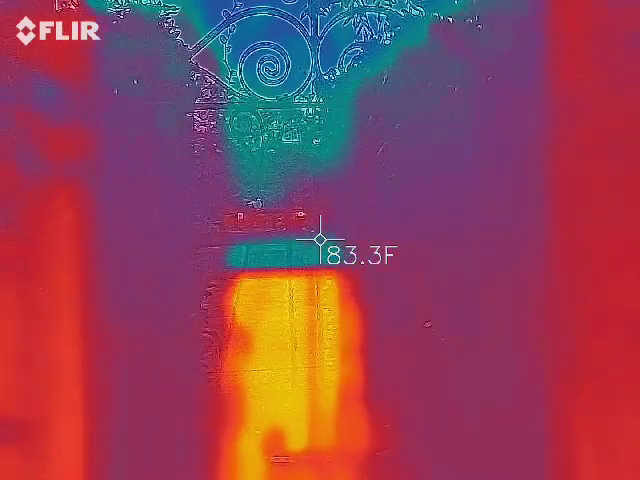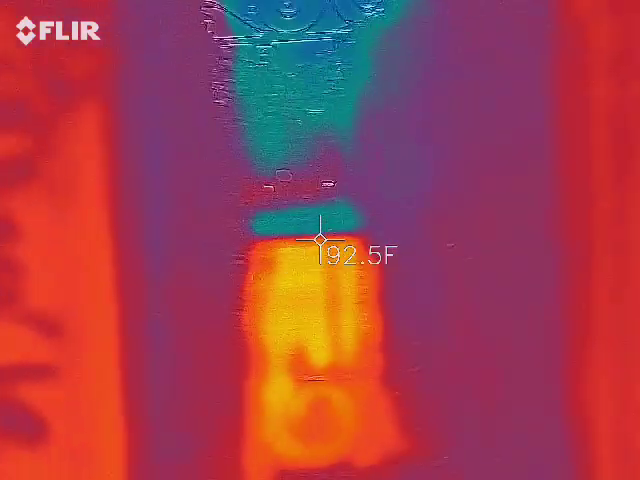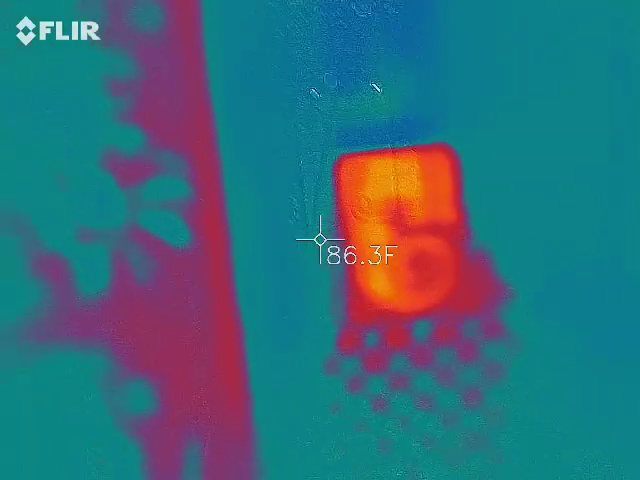So again, you can see the steeple from here, which is also a great photo opportunity. That's actually great lighting on that steeple. So if somebody has a camera that they want to take a picture of, beautiful spot.